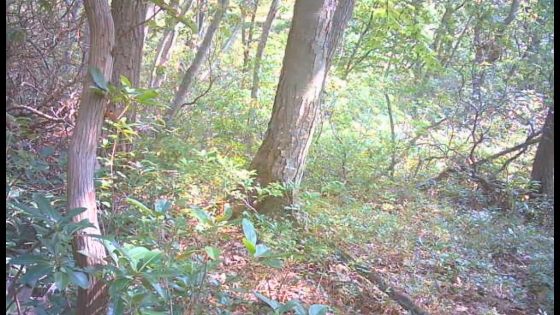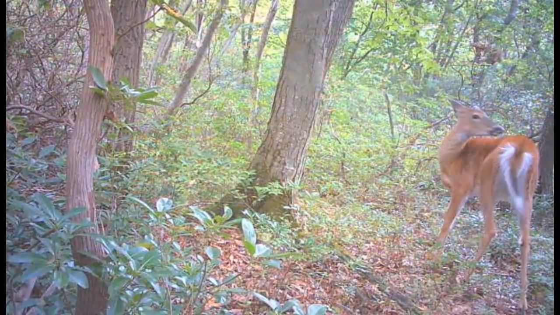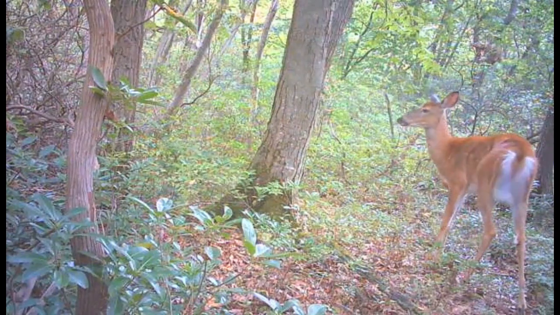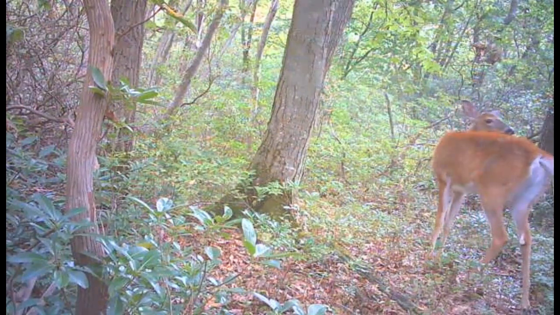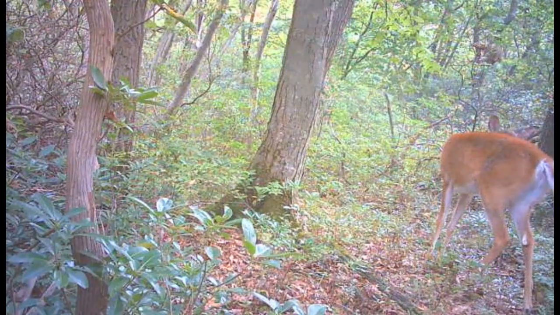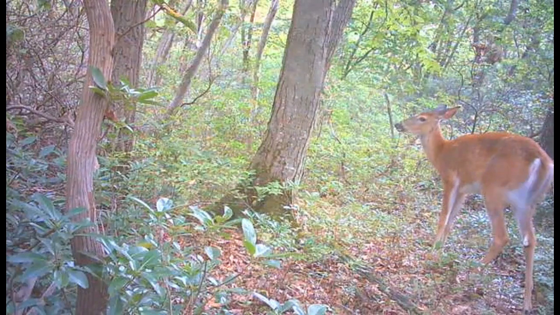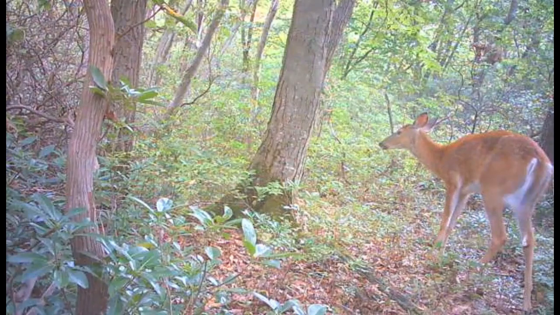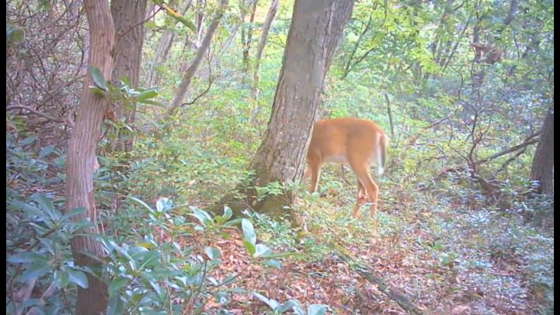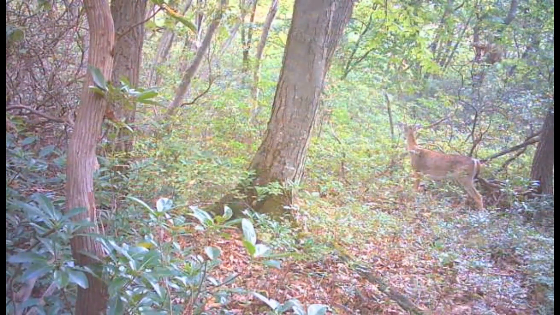Another squirrel there on the trees going through the brush. Another deer.